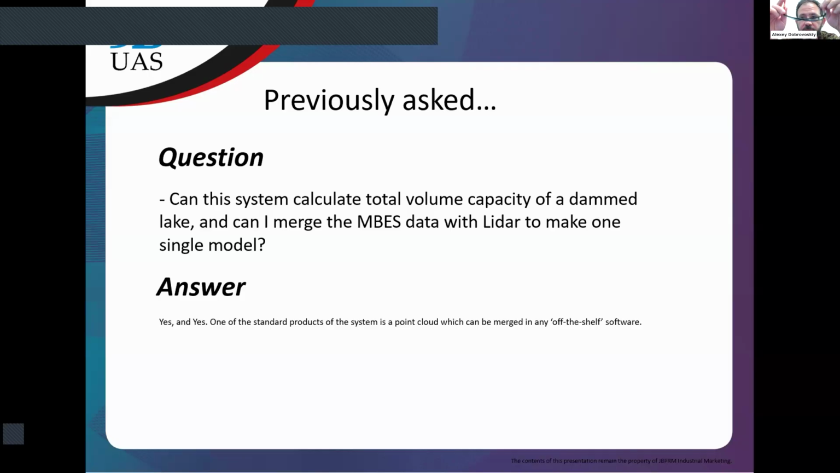As we can export point cloud and elevation data, we can do any standard operations in any software which supports standard point cloud formats. Merging multi-beam and LiDAR data is also very simple, because you just need to have the data in the same coordinate system and the same vertical datum, or at least know those parameters, and you can mesh. It's a question of seconds or minutes, actually.